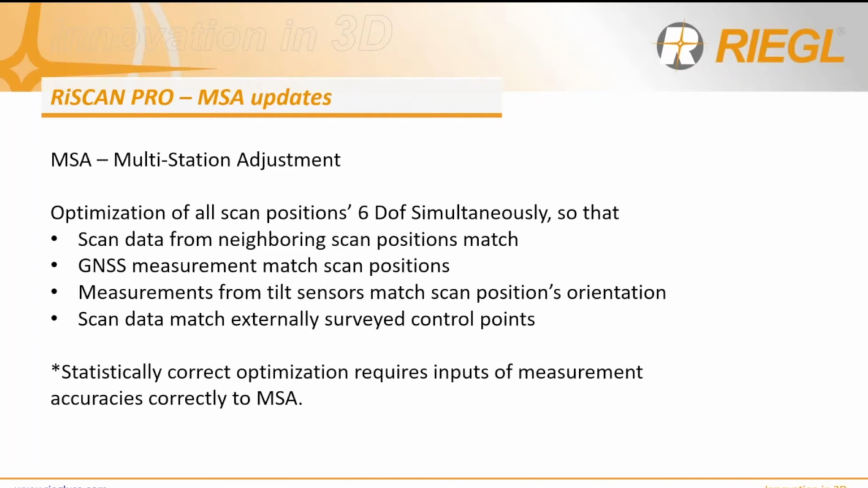But statistically correct optimization requires correct inputs of measurement accuracy to MSA2.